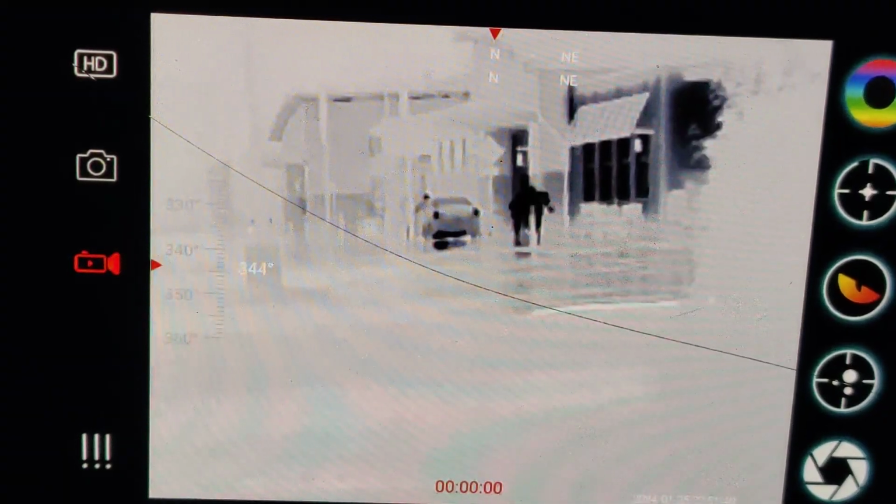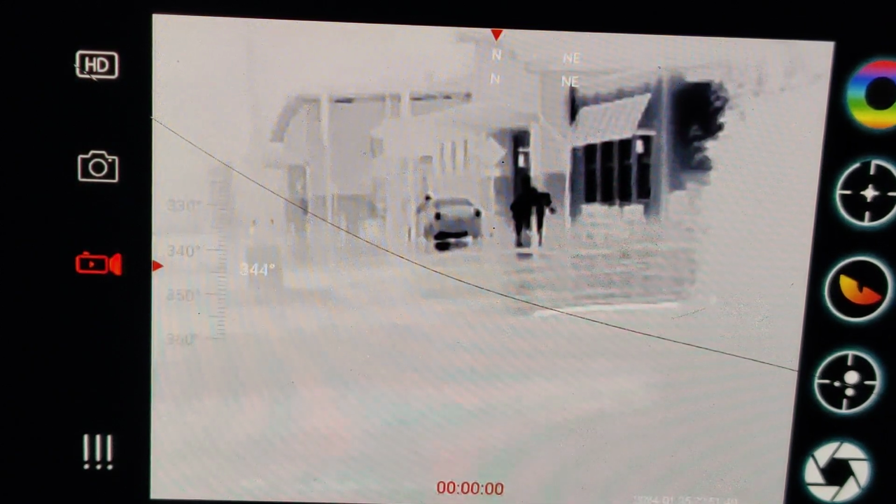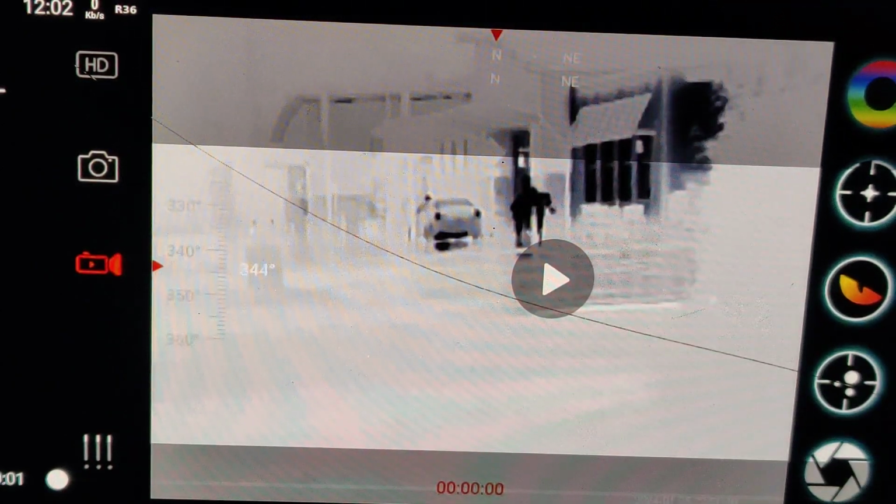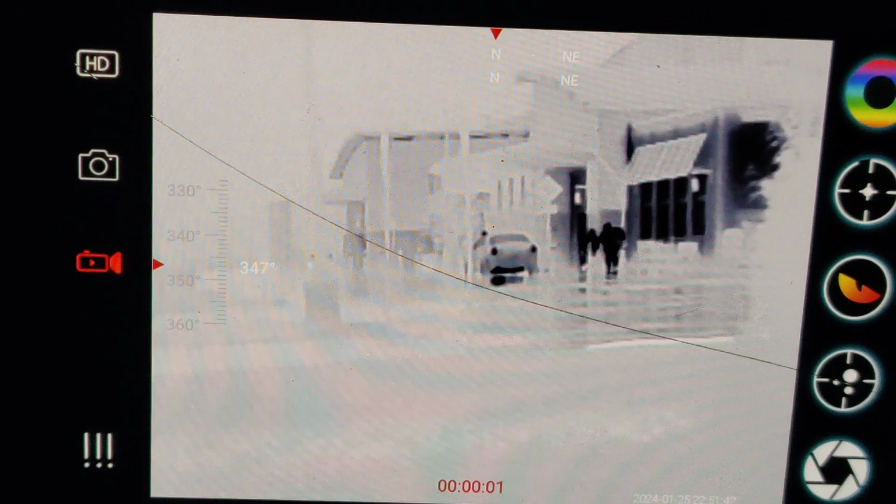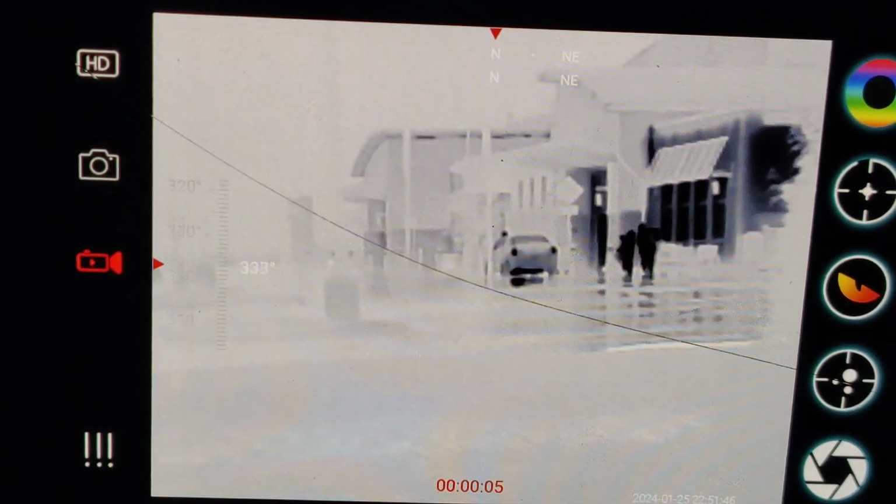Okay. Walmart parking lot. This was just this evening. Rain, cold, wet, blowing. Not very many people out. Super late, like 10 minutes before closing. And this is what they call the screen capture recording. So it's not just the video. It's all the junk. You're going to see video buttons getting pushed.